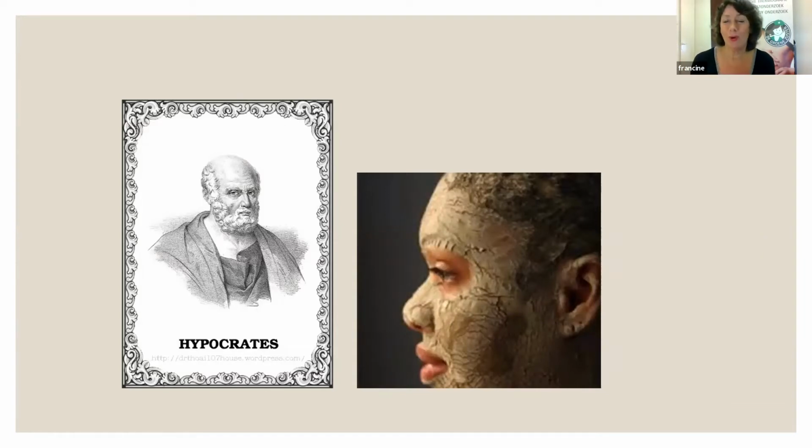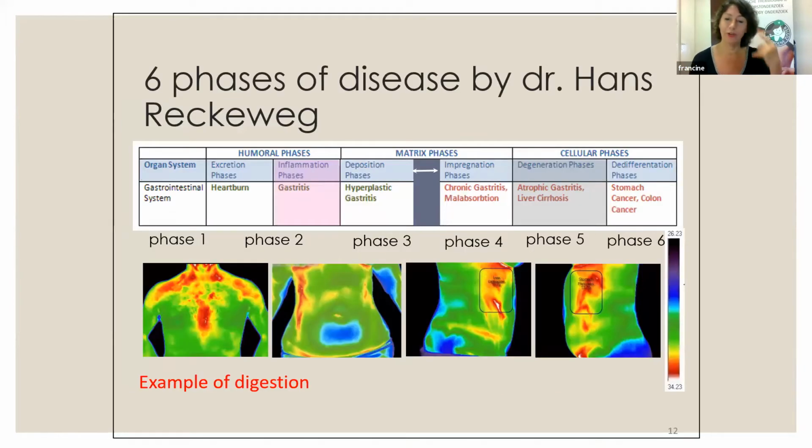But anyway, how does it work? Well, you all know Hippocrates, the very well-known doctor who lived ages before AC. What he did was put mud on the skin. And where the mud dried first, it was hotter there. And there he would find the reason for some kind of illness. So that was already some kind of thermography. We don't have to use mud anymore. We've got this beautiful camera.